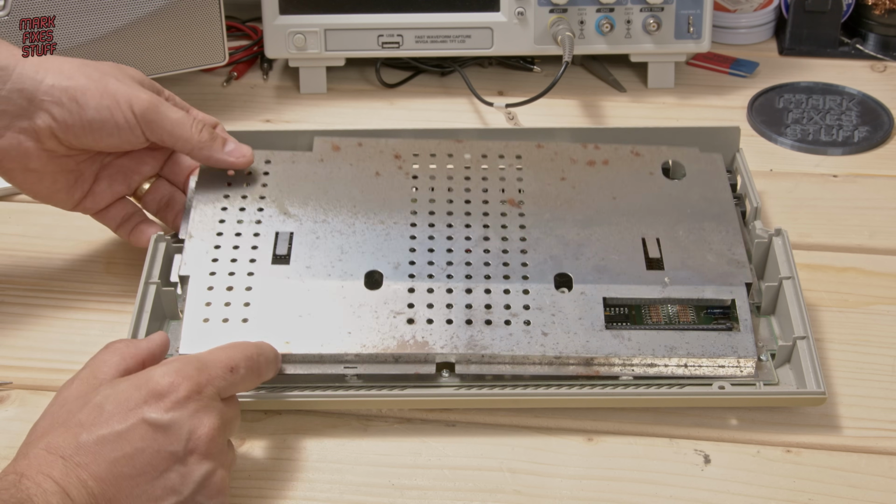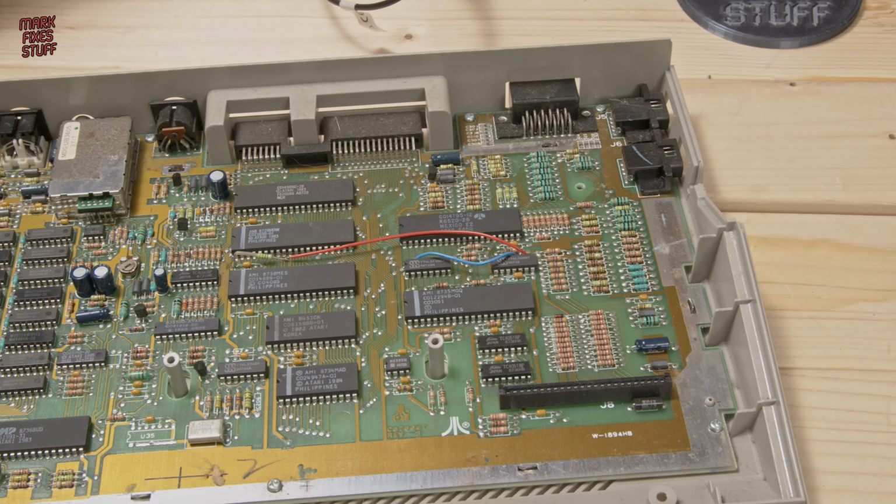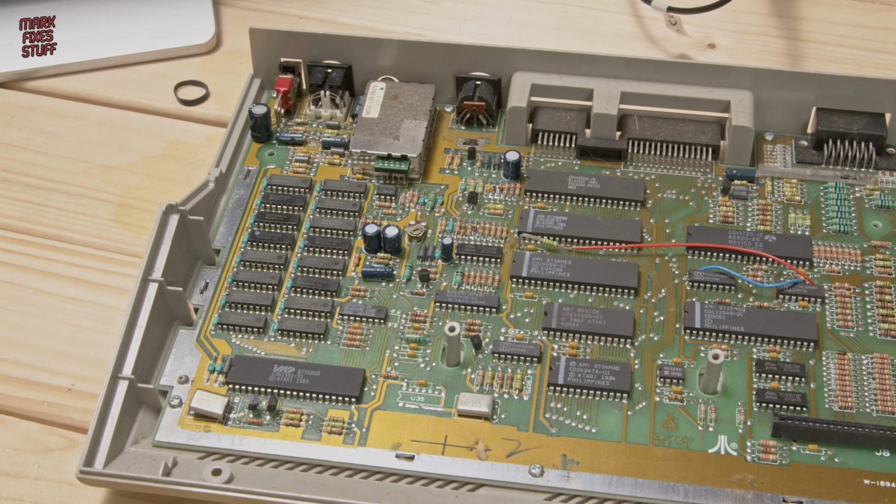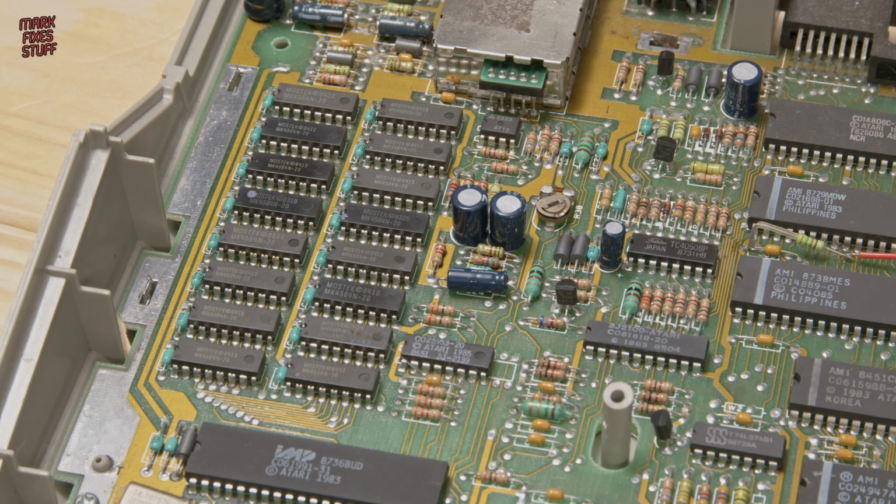With our tabs liberated, we can lift the shielding off of the mainboard and let the dog see the rabbit, or the llama, whatever is applicable here. The RAM is situated on the left-hand side of the computer. This mainboard is exactly the same as the 65XE, with just some additional components and of course more RAM.